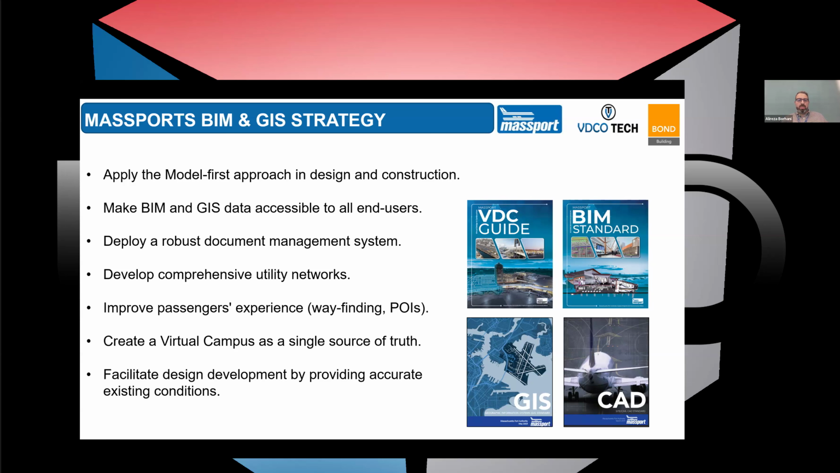On this slide are some bullet points. These are the ongoing activities or initiatives we have and the standards that we have published for BIM, VDC, GIS, and CAD.